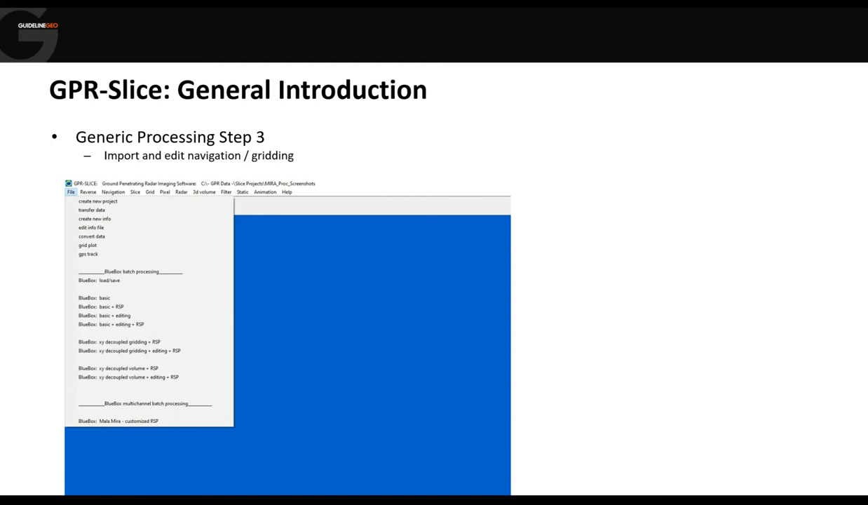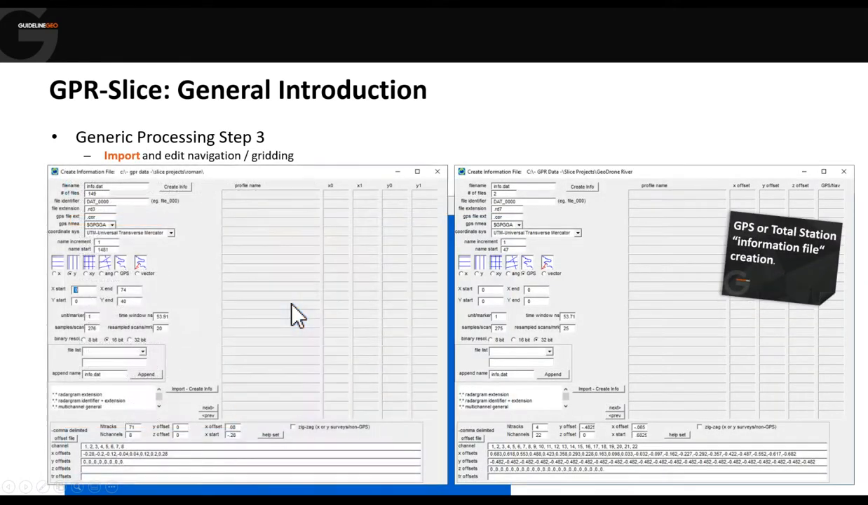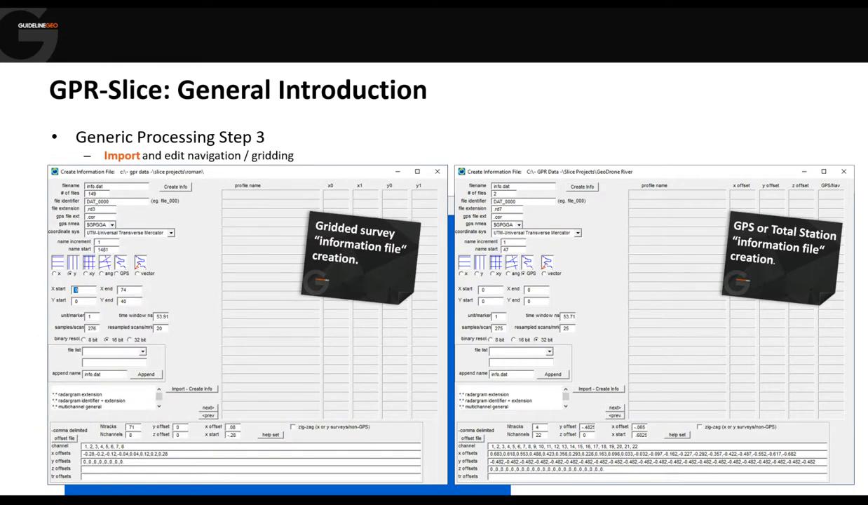The next step in our workflow is to generate what's called an information file. And this information file tells the software how many lines there are and how they are positioned. So we use the create new info option on the menu, so still working top to bottom. And this will look very similar regardless of whether we're doing GPS or gridded data collection.